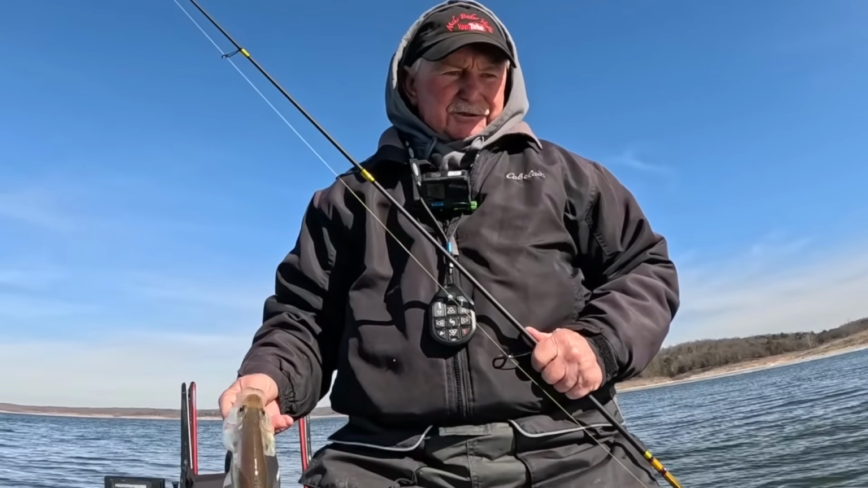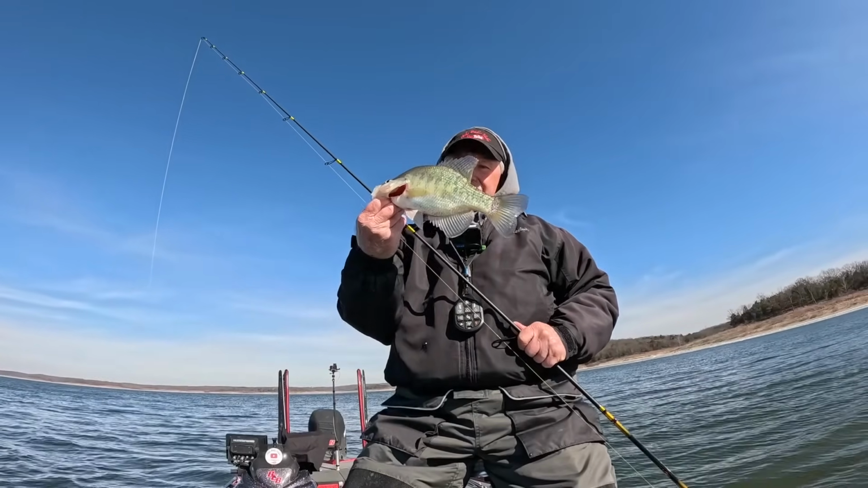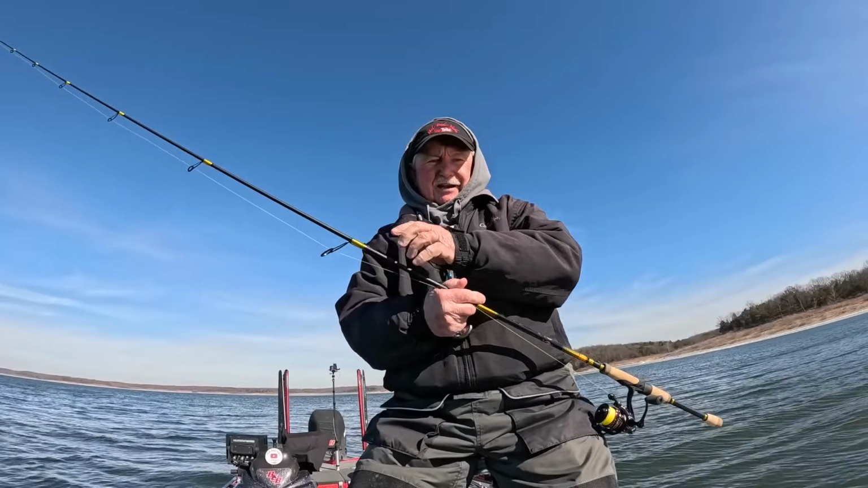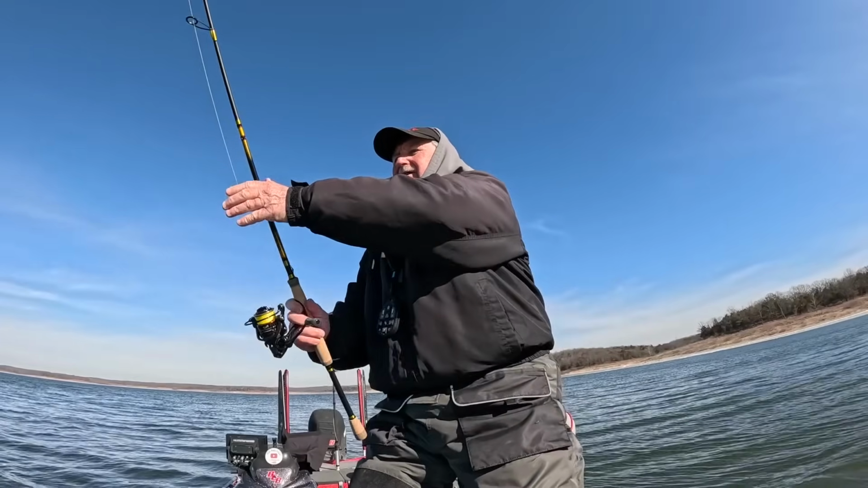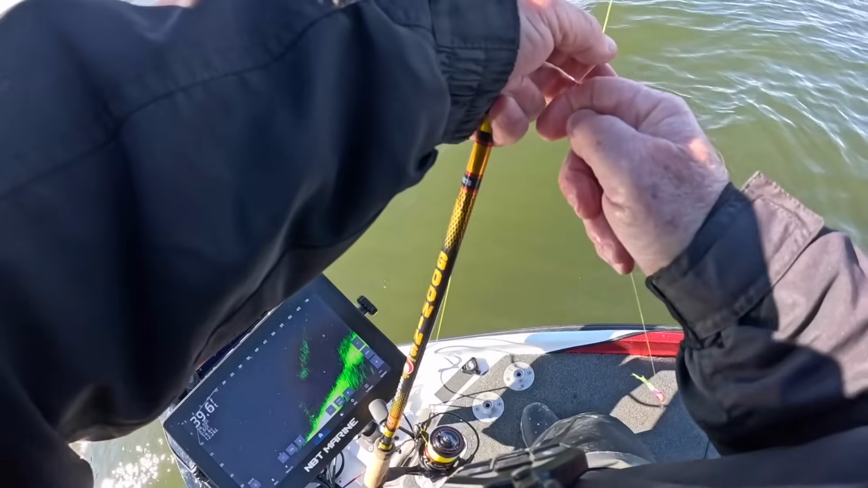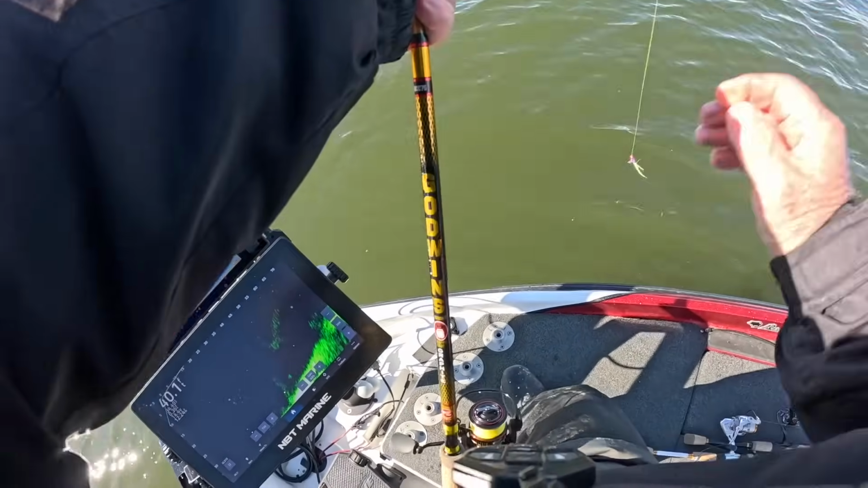That water temperature is 34.4 degrees. I'm not keeping any fish today. It's too cold to mess with them. I just threw a couple of little underspin jigs through a school, and they took it. Let's see if we can get them to hit it again.